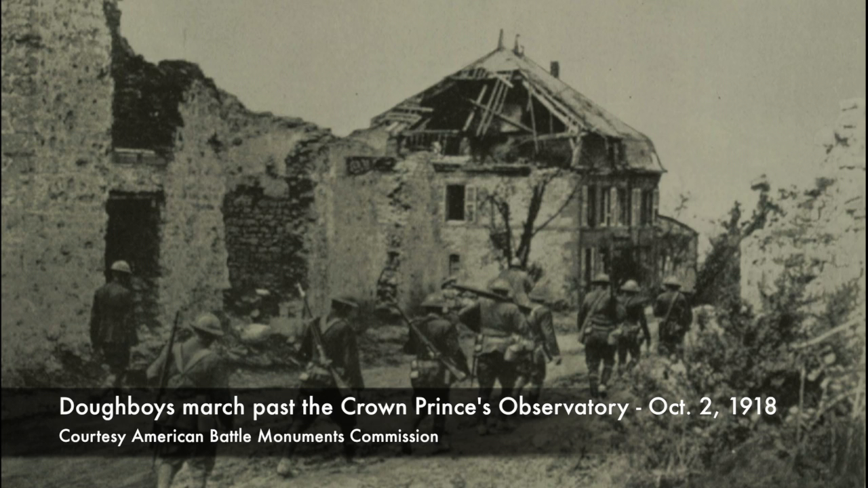The most famous observatory was known as the Crown Prince's Observatory, and was located in a manor house in the village.